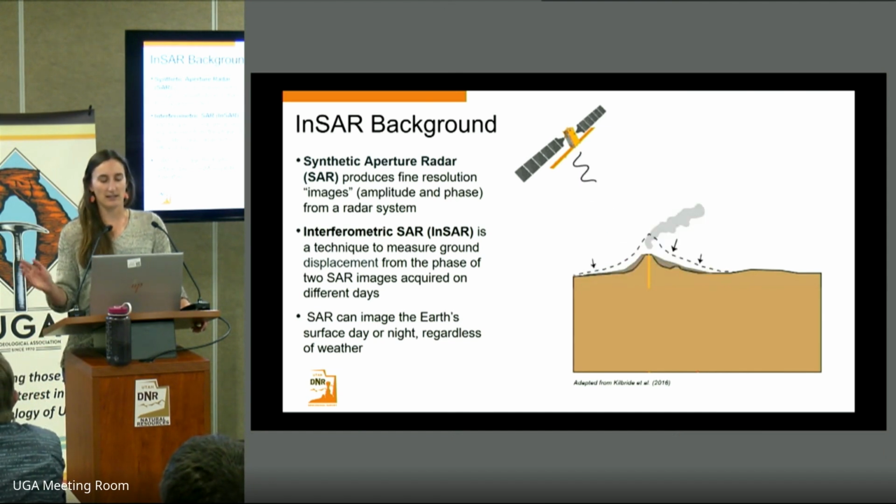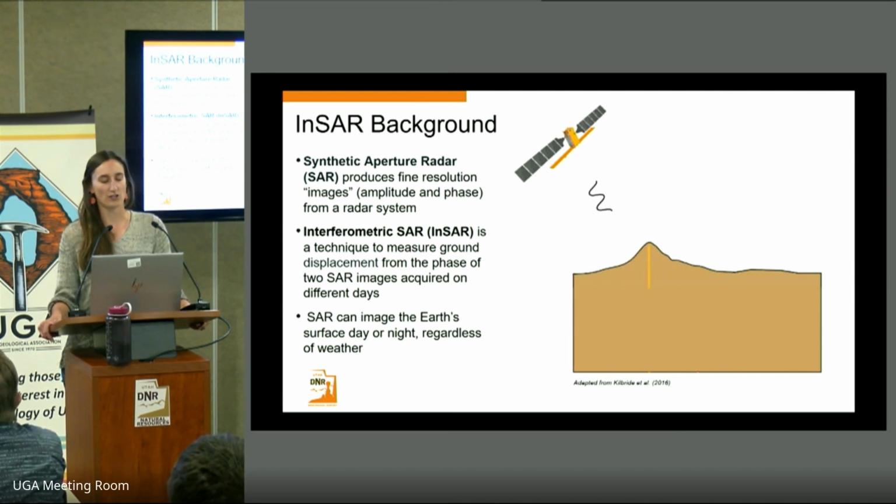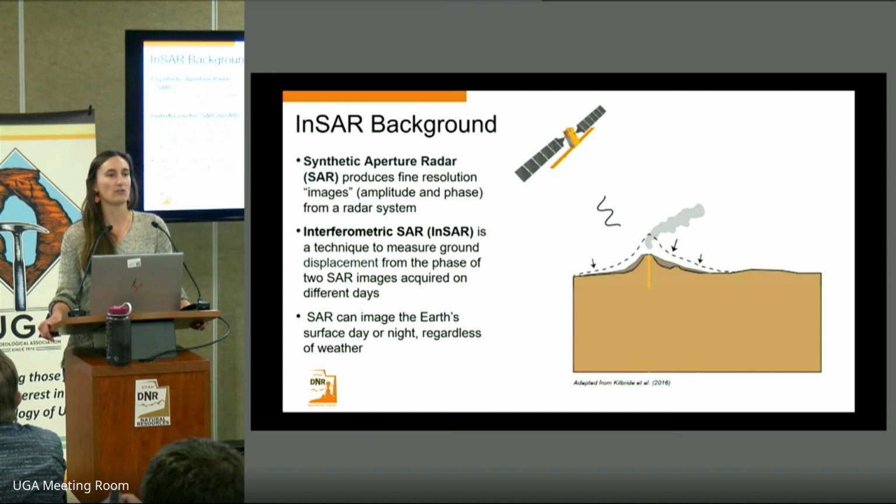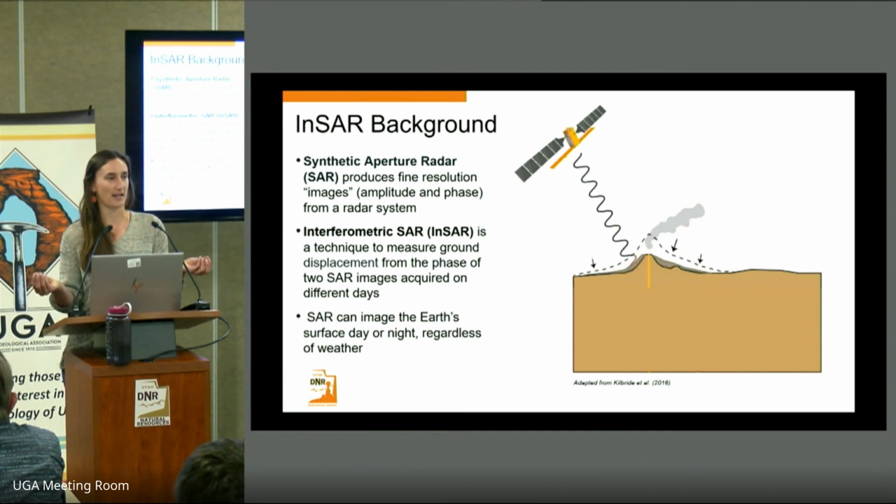Here we can see an example of a satellite-based SAR sensor, which emits a radar signal, which is backscattered off the Earth's surface. This signal has both an amplitude and a phase. And when we take two measurements from different days, we can find the difference in that phase to be able to measure the amount the ground has moved towards or away from the satellite.